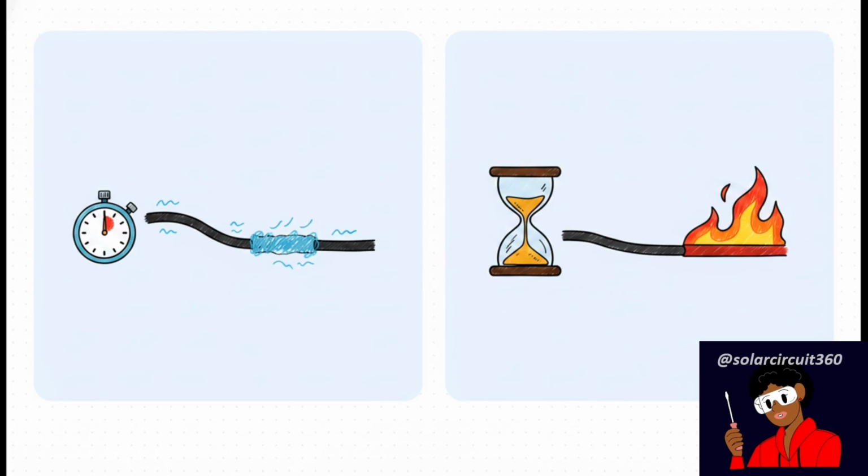A slightly bad connection usually relies on a massive accomplice, time. You see, a lot of people test their system by turning on a heavy load, like a microwave, for just a couple of minutes. The cable stays cool and they think, awesome, I'm safe. But a system surviving a short surge tells you almost nothing about its true safety.